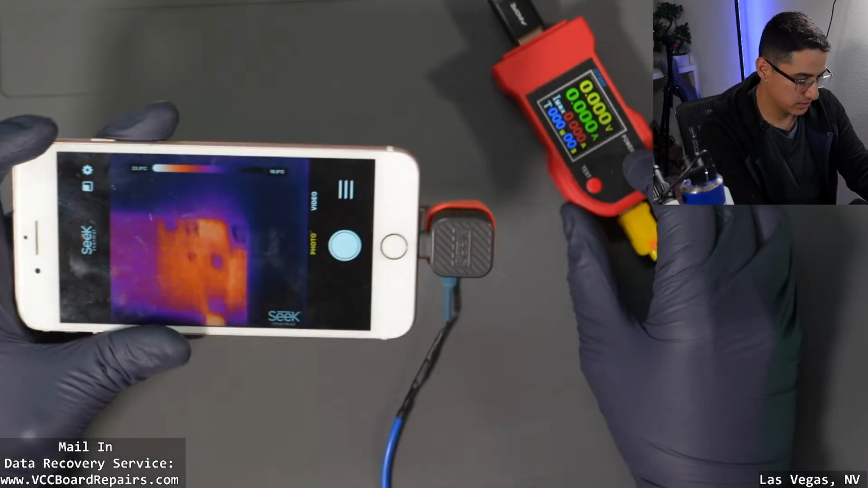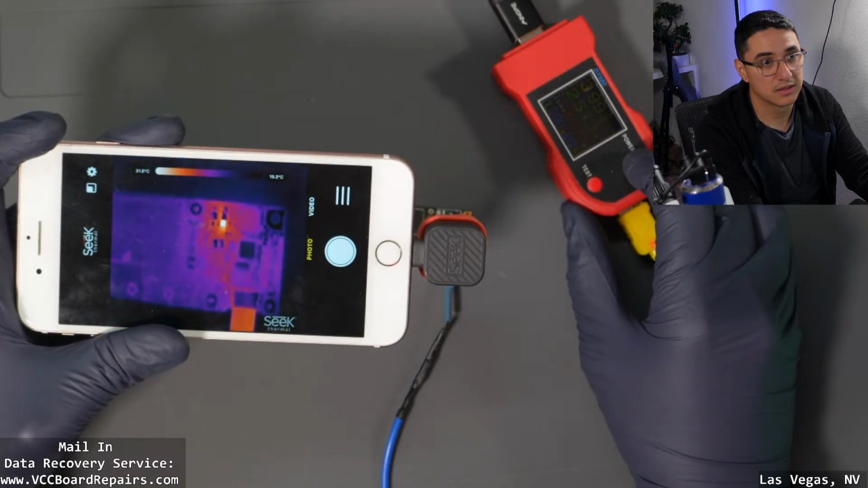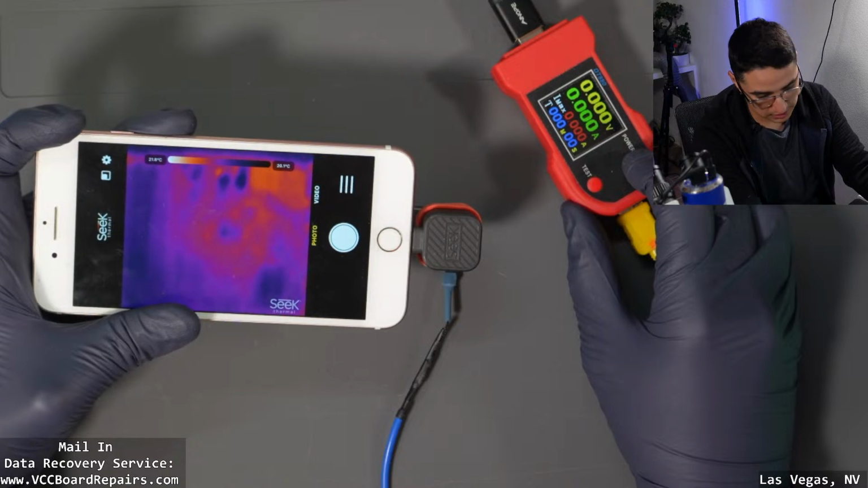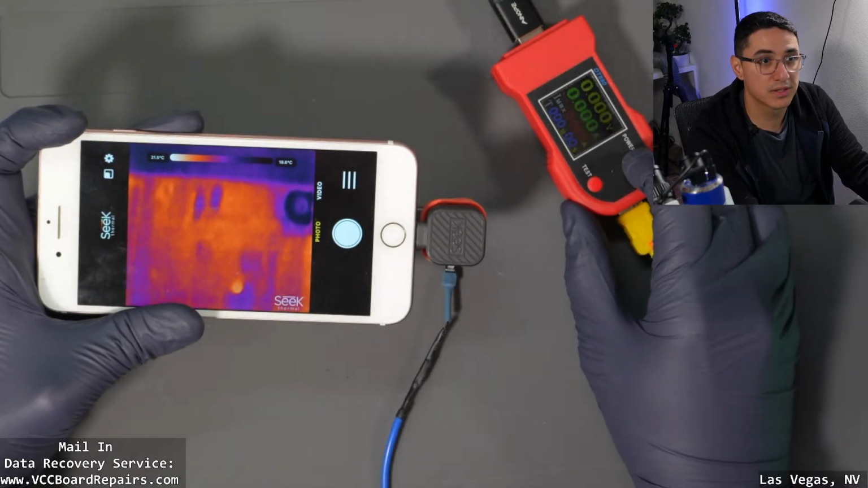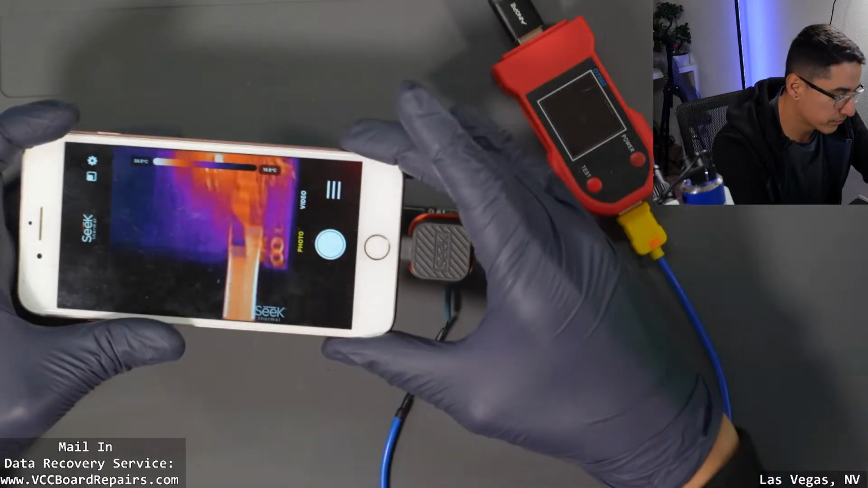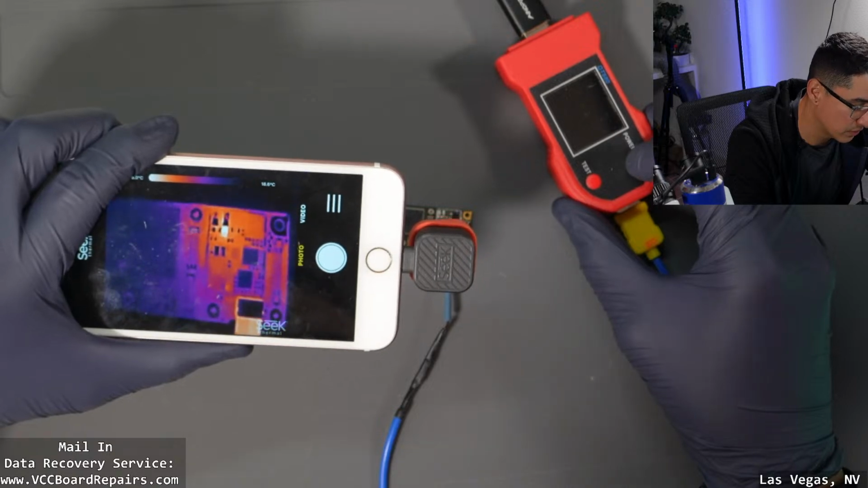All right, macro lens is installed, and that actually looks way better. All right, this is maybe 2-3 inches away from the board. Yeah, so that height there seems to be really good height where it's focused.